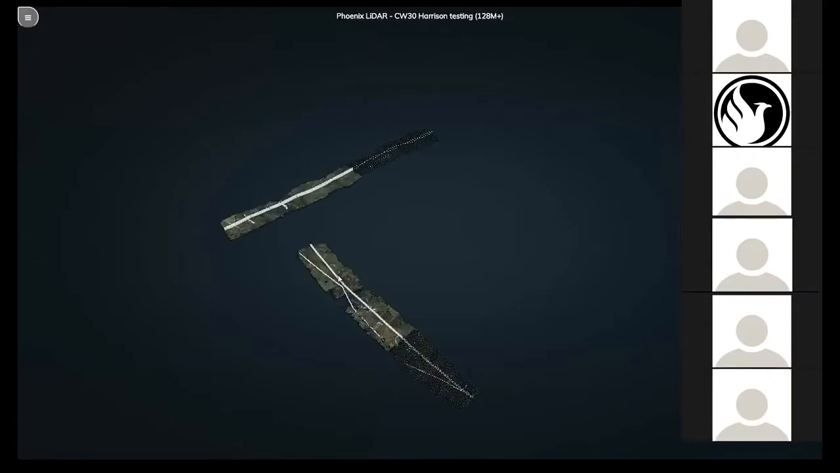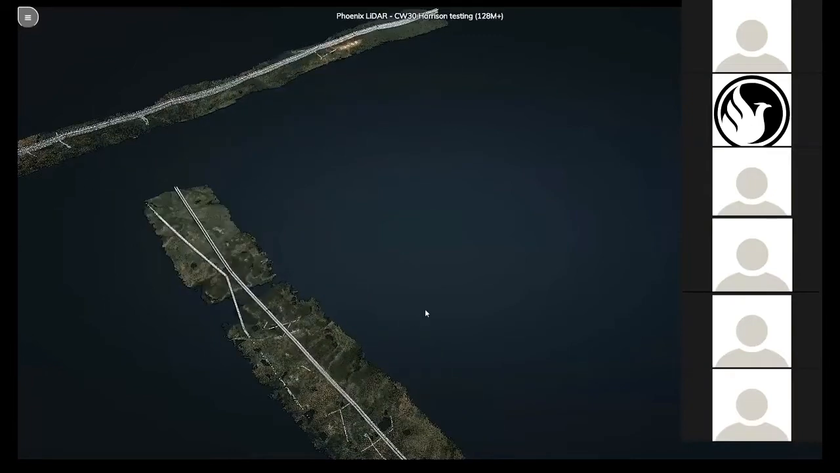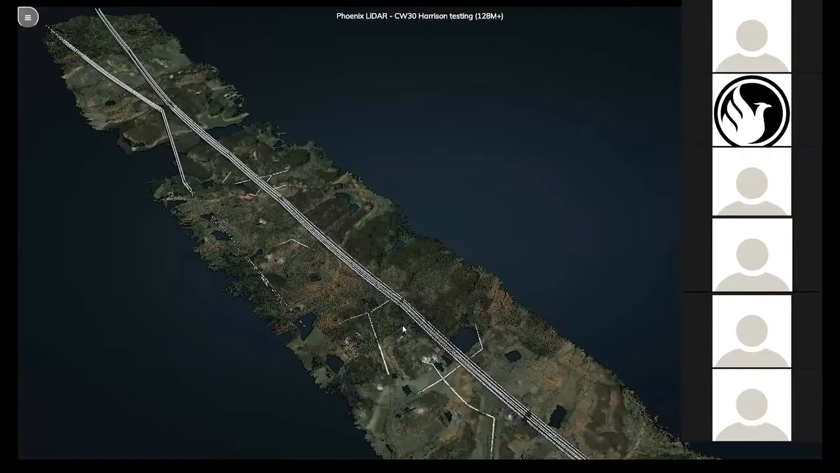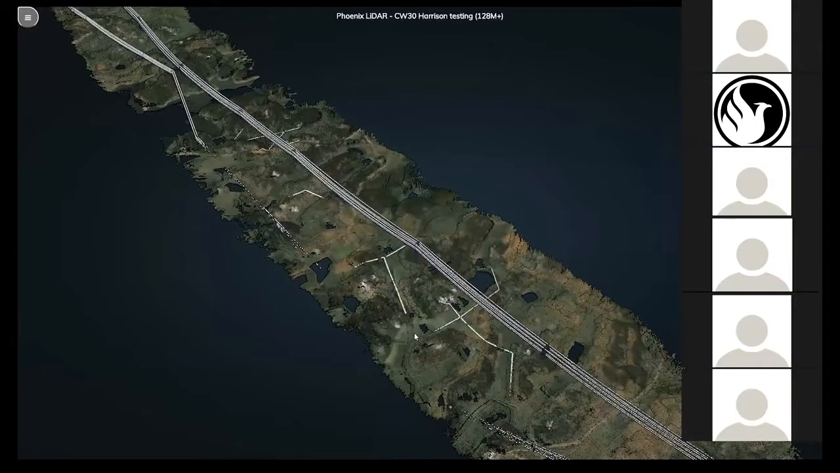This data set is a little bit over 7 kilometers. It's really a small corridor compared to what the CW30 and Ranger LRT are capable of. We flew this at 150 meters AGL, cruising around 28 meters per second. Overall, that yielded approximately 50 points per square meter total, and that's comprised of an out and back flight line. So 2 flight lines yielding 50 points per square meter.